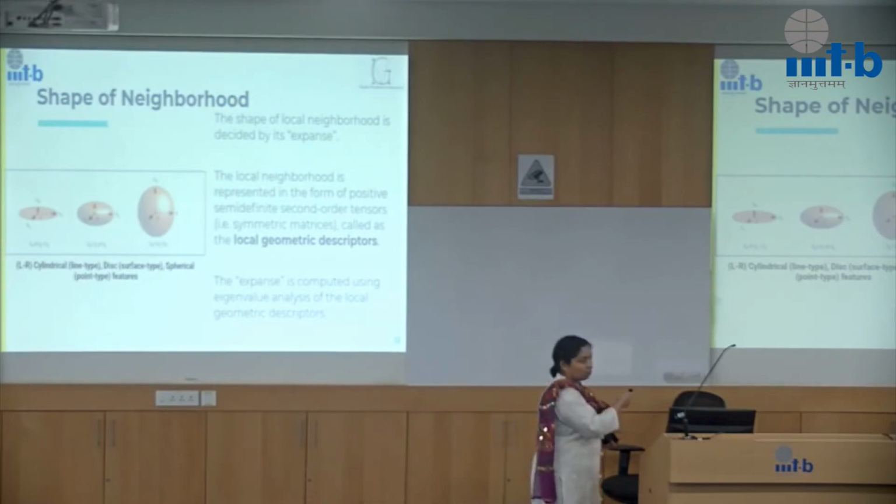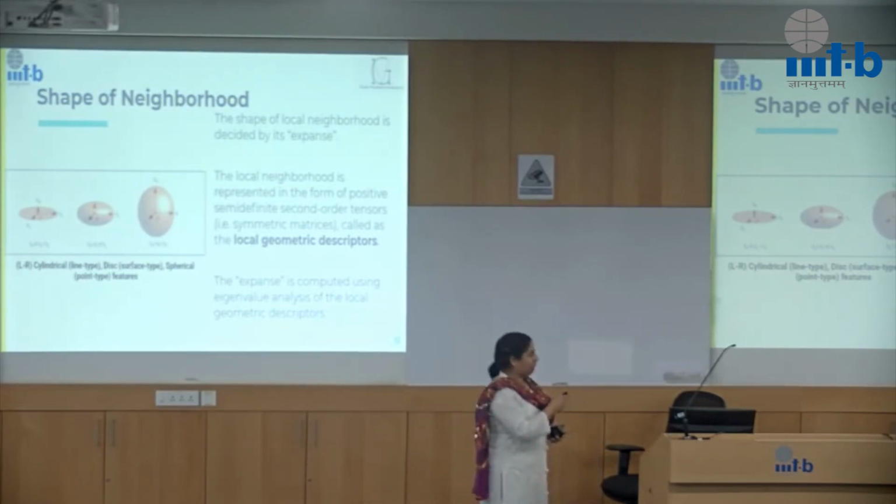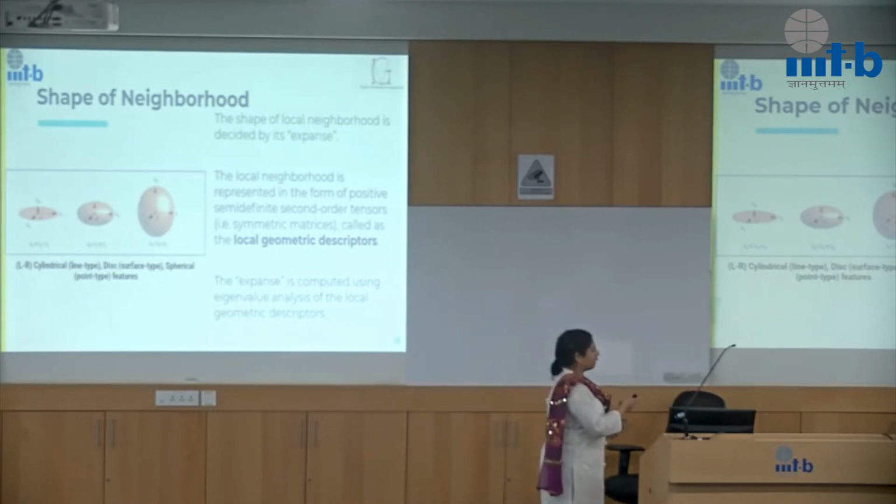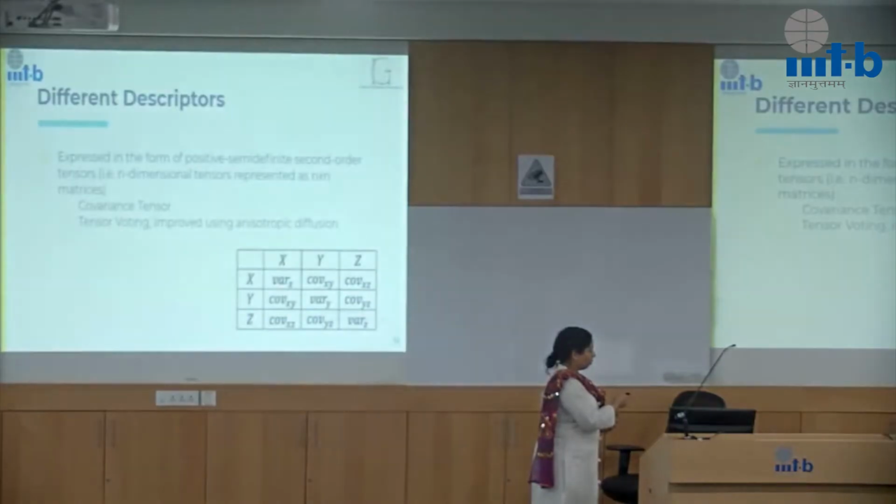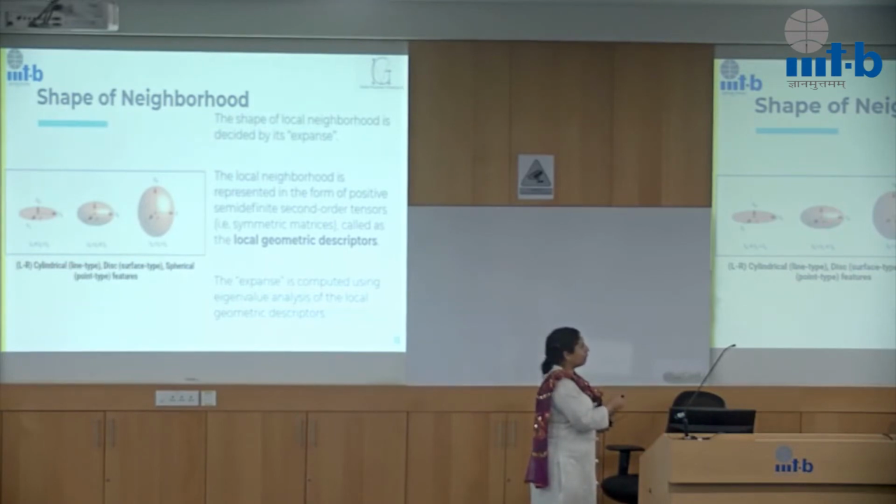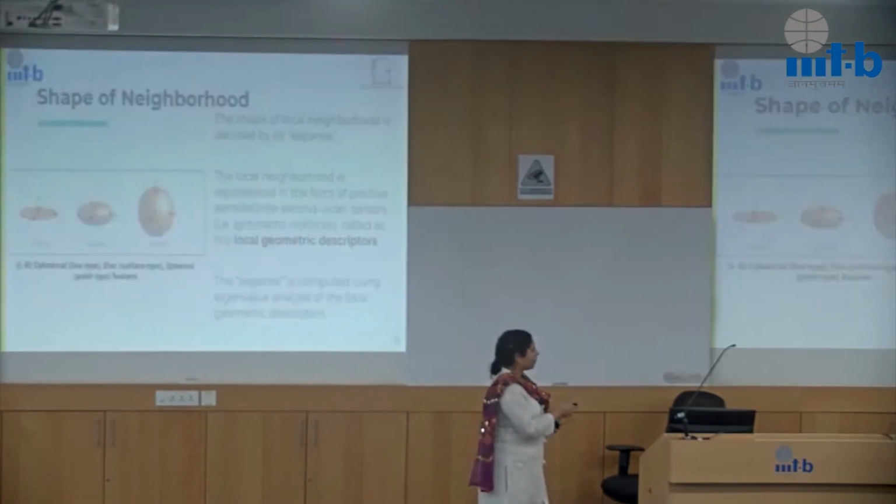Once we get the local geometric descriptors, which are usually in a matrix form, which is a second order tensor, a physical tensor, we can then do eigenvalue decomposition of it, and that will tell us what these shapes are based on its eigenvalues. If you have one eigenvalue which is very much bigger than the others, you would get a cylindrical type. If you have two eigenvalues which are comparable and the third one is insignificant, you would get a disk-like shape, and when all three are comparable, you get spherical. So that is the idea here, okay?